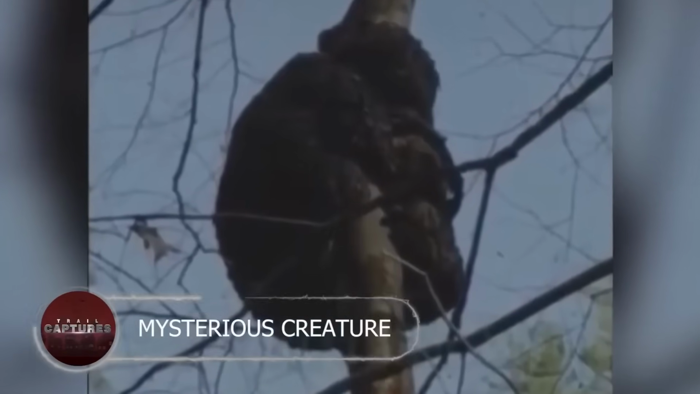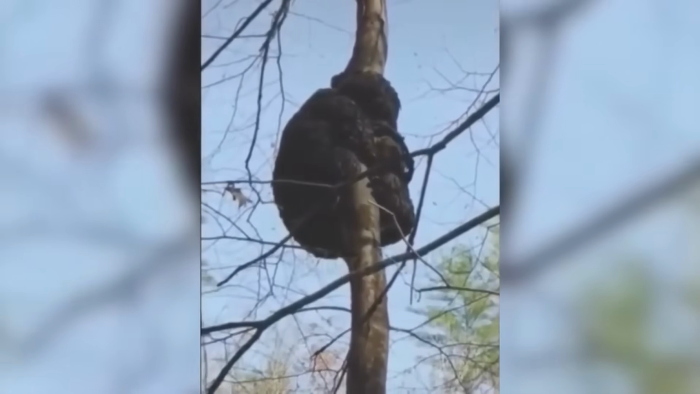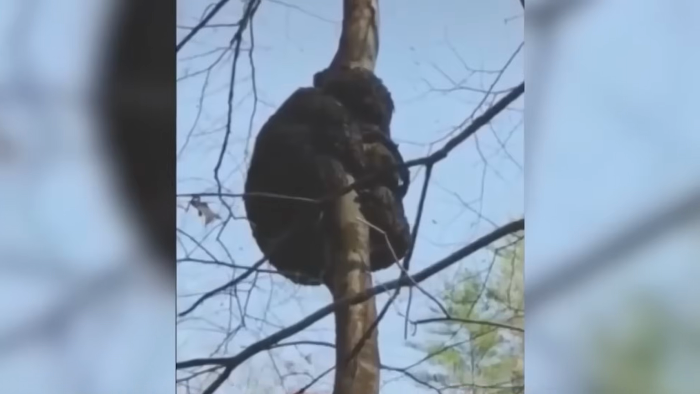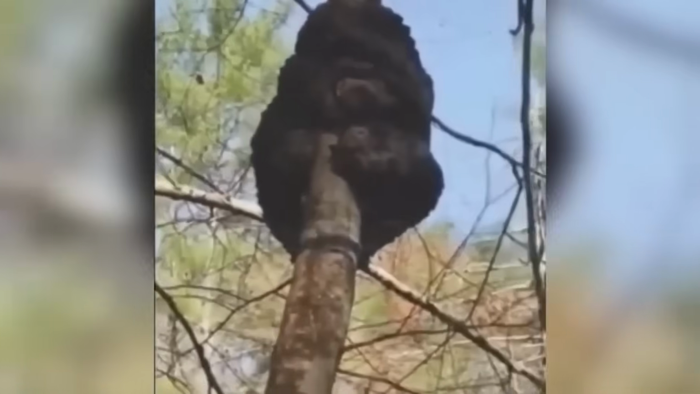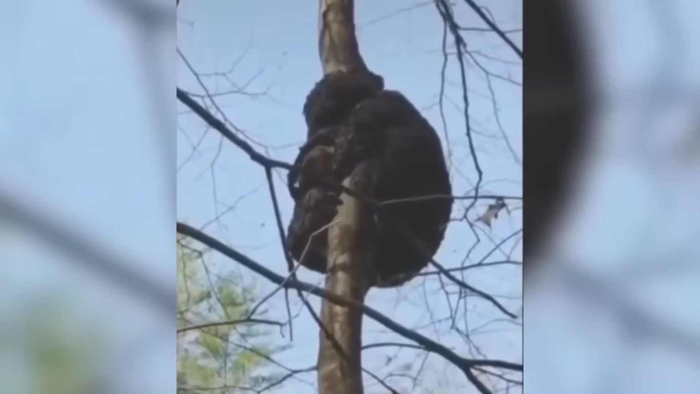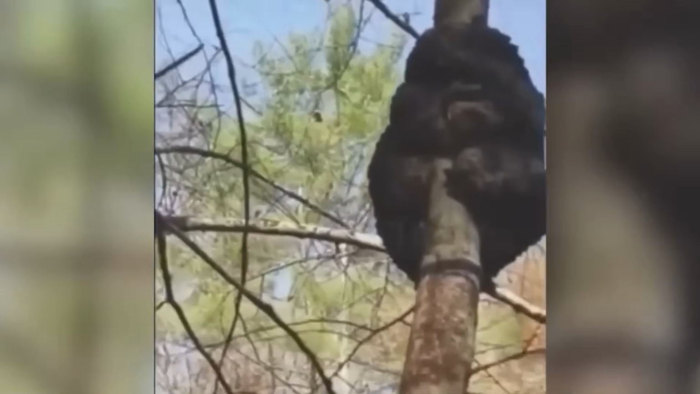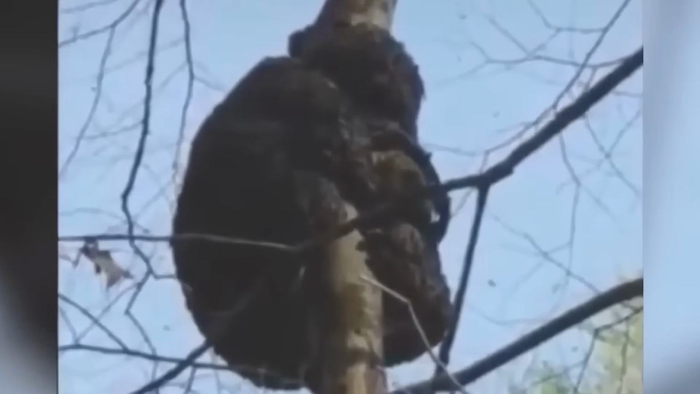Mysterious creature. Two women exploring the woods stumbled upon a strange and small creature, seemingly clutched onto a tree. The enigmatic entity had a thick fur coat and was about the size of a bear cub. Uncertain of its nature, the woman quickly retreated, leaving the mystery unsolved. Such encounters with unknown creatures often fuel curiosity and speculation, reminding us that there are still many mysteries to be unraveled in the natural world.